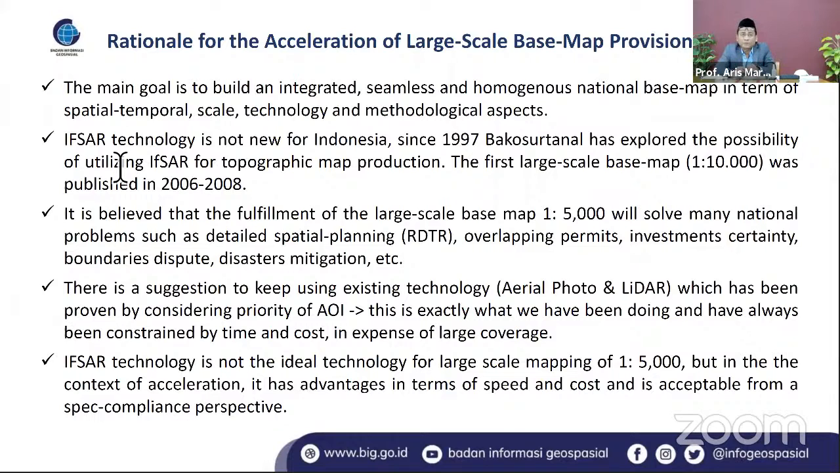Why do we need 1:5,000? Because it is part of the solution for many development agendas in Indonesia, for example, detailed spatial planning, permits for investment, boundary disputes, disaster mitigation, and so on. Therefore, we need 1:5,000.